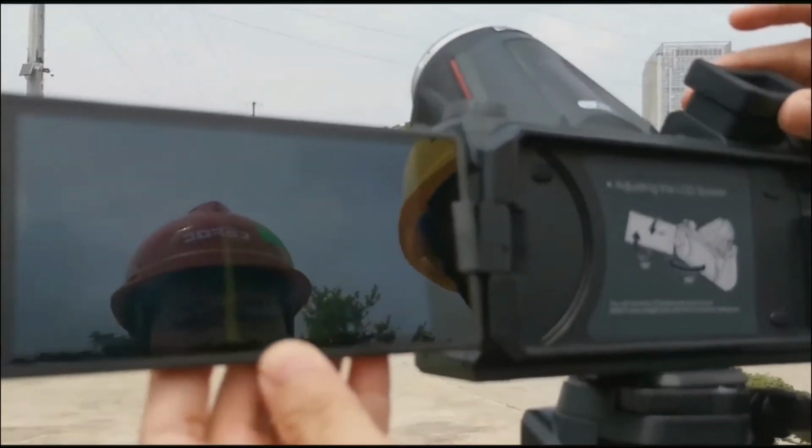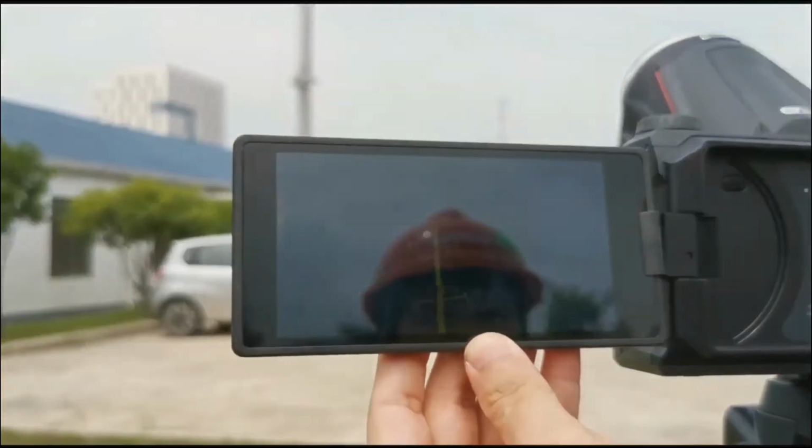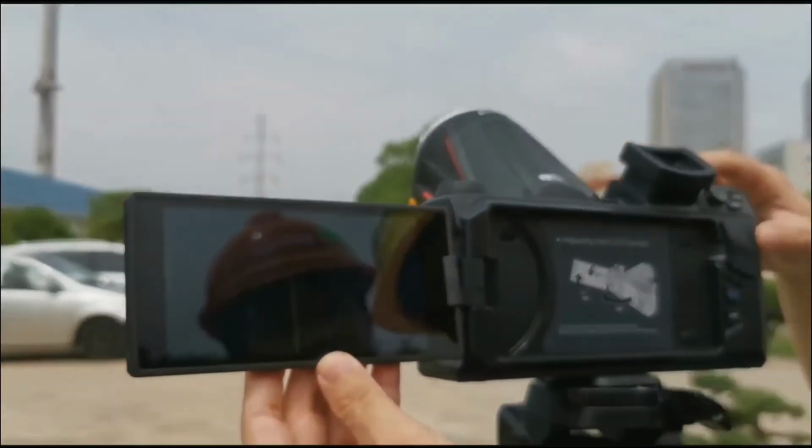So sometimes you need to see the viewfinder. So here you can check the viewfinder.